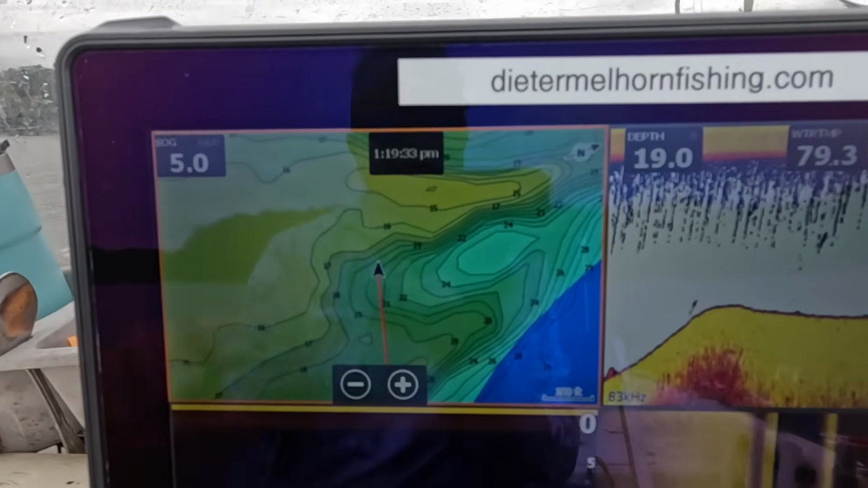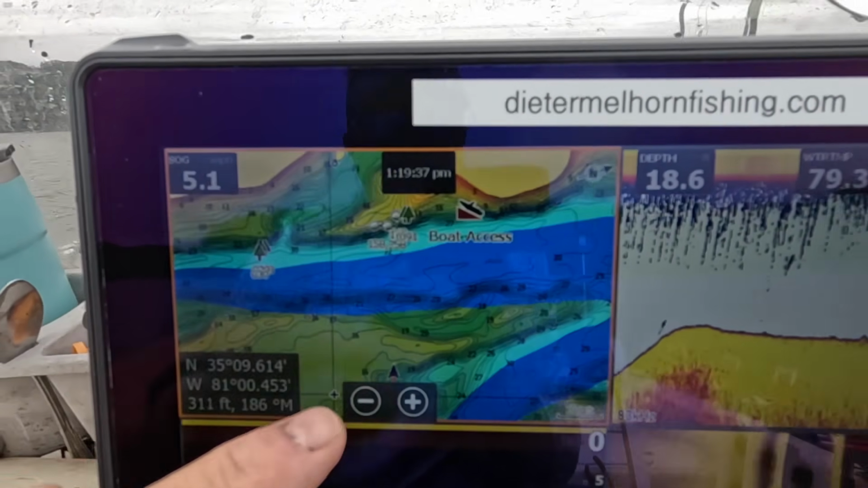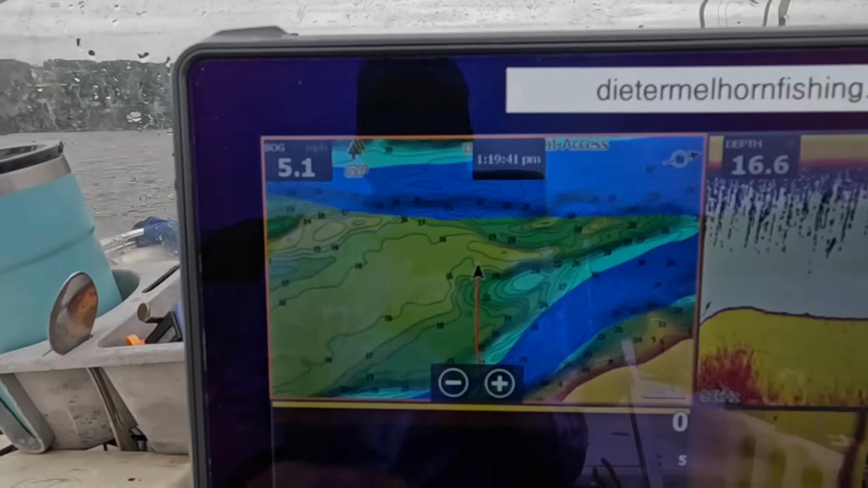I'm looking for a widespread dispersal of fish here. And just not seeing it. Just not seeing a lot of stuff here. It's not very inviting. So what do you do here? Well, if you're in a boat, you make a move. You make a run. I'm going to give it a second just to see if there's anything on this deeper part of the river channel.